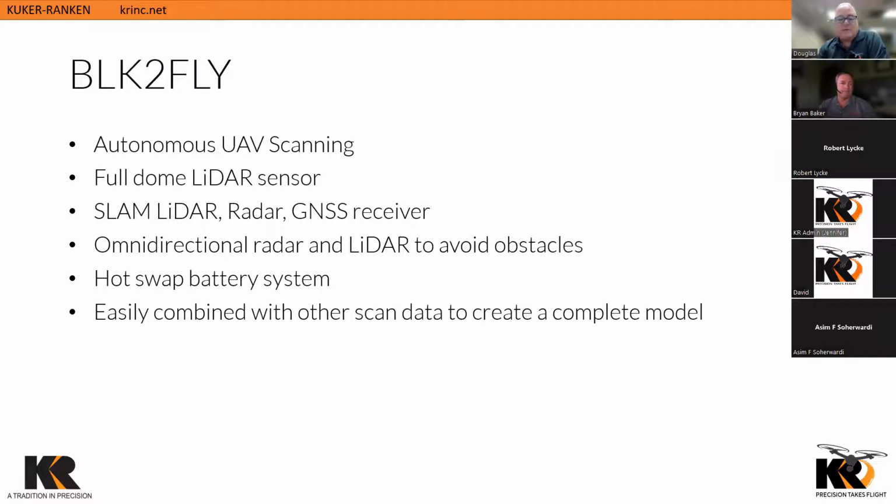Yeah. But tell folks about the hot swap battery system. For me, that's one of the most exciting features of the aircraft. Well, a lot of time can be wasted by shutting an aircraft down and firing it back up. The sensors have to reinitialize, has to reacquire GPS connectivity, connectivity with the controller and things like that.